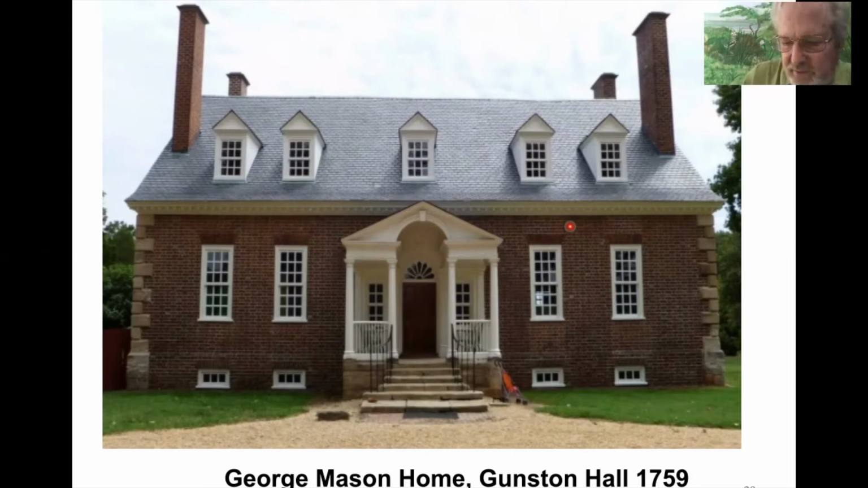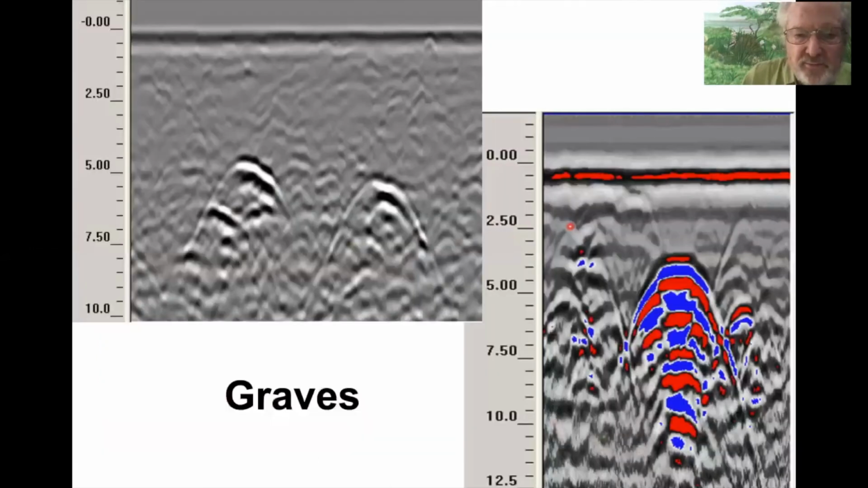So we did a GPR survey, and here's, first of all, what graves look like. Two graves here on the left. The depth, as you can see over to the right to the top of the grave, is about 5 feet. So in all probability, a lot of dirt has been piled on top of this well after the burial. The grave on the right, the top of the grave is about 3 feet, which is probably about what it was at the time of the actual burial.